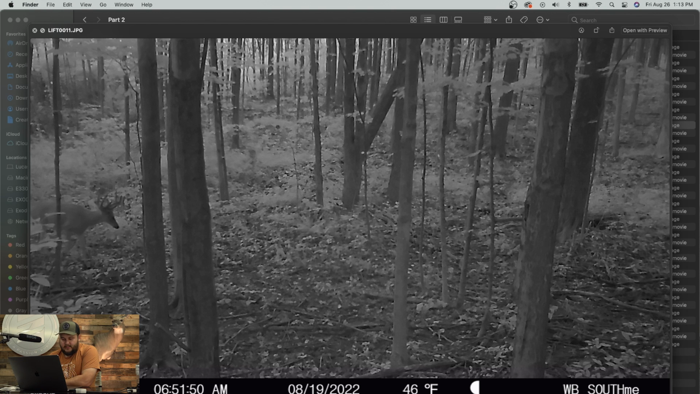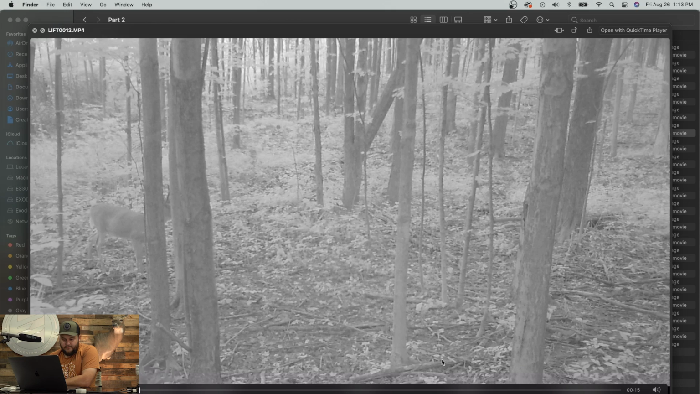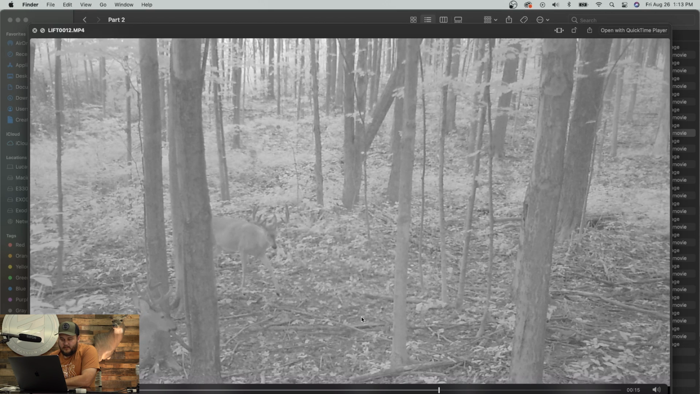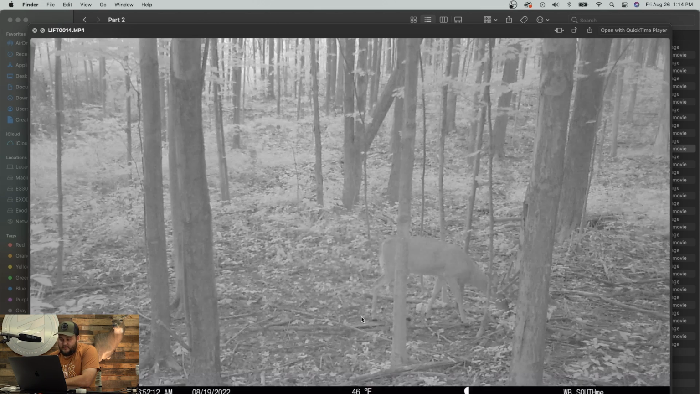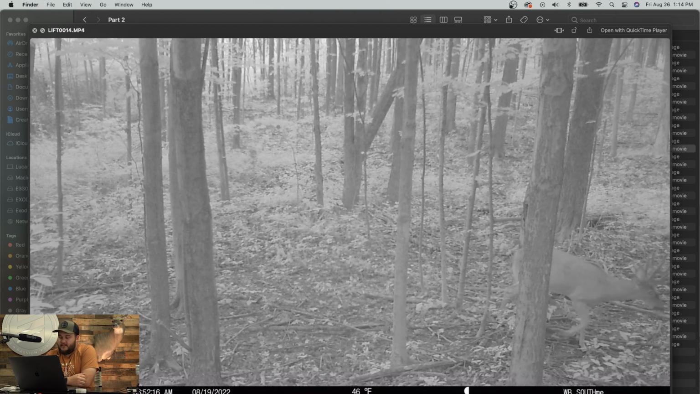All right, 8/19, 6:51 in the morning. So you can see here that temp really dropped down in there. 46 degrees. So we got 2 bucks there. Smaller 8, and I think that's that same 10. Yeah, it kind of looks like it. Doesn't have any brow tines. Decent deer, that's for sure. It's hard to tell when you get that top-down angle of deer just how big they are.